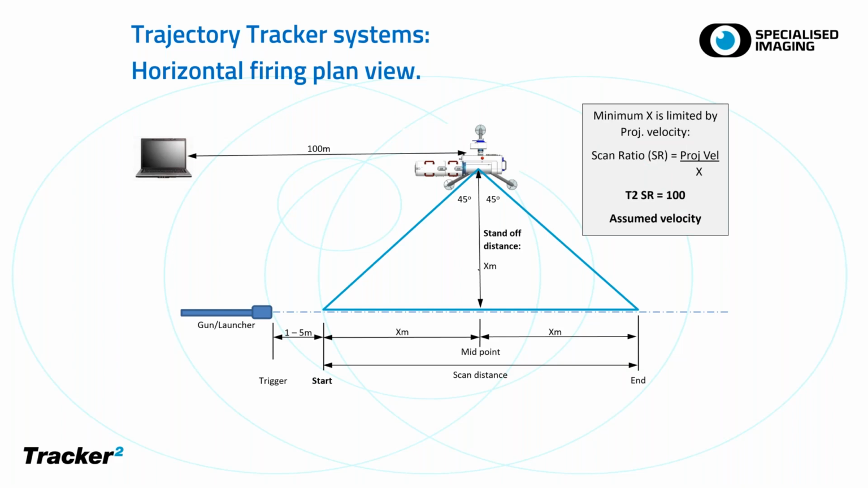Now, I mentioned earlier about the scan ratio, and this is a simple calculation of the maximum projectile velocity divided by the standoff distance x. And if you recall on the previous slide, I think for the Tracker 2 it was 100, so theoretically if you had a standoff distance of 50 meters, then the maximum projectile velocity would be around 5 kilometers per second. In theory that's not always the case, because you have to allow some acceleration of the mirror, so typically it's about 80% of this.